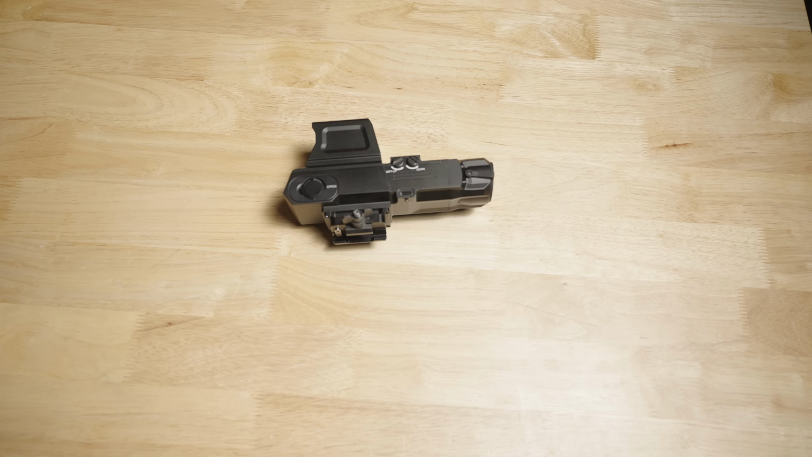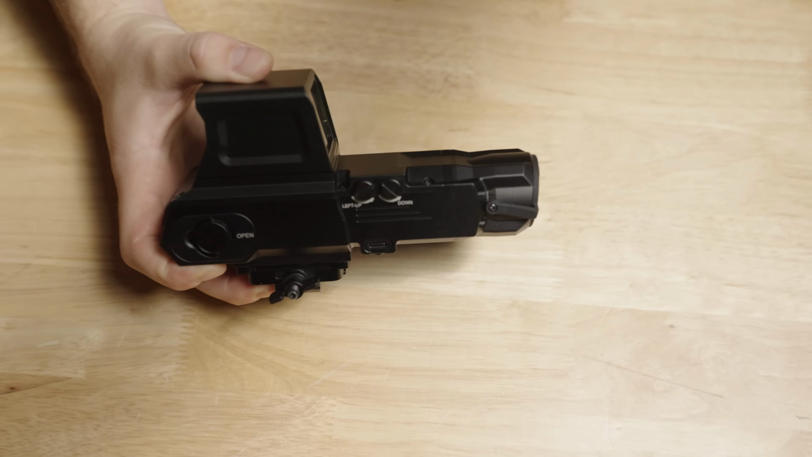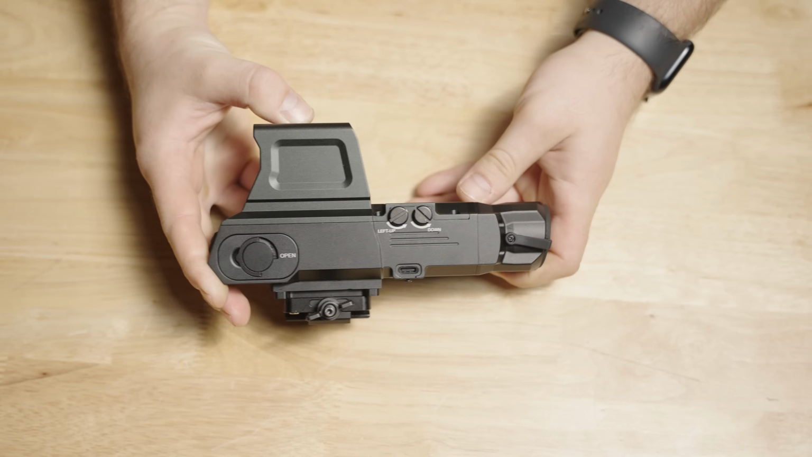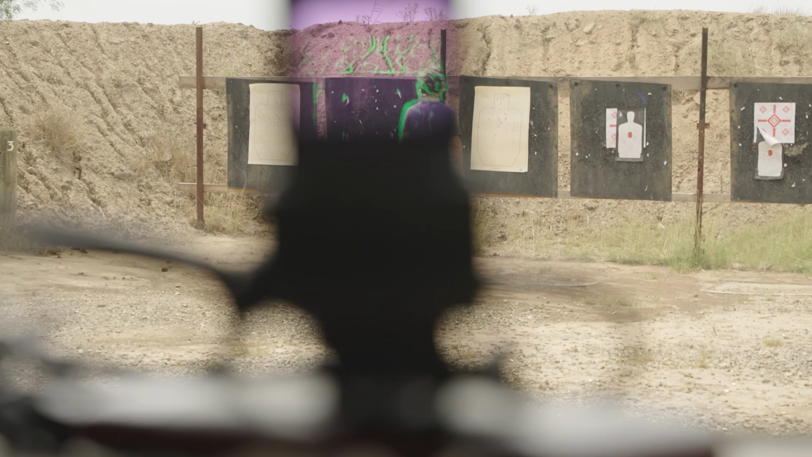Maybe a micro SD card slot, something of that nature. So we'll end on good notes, but there's one more complaint or nuance that I did discover here, and that is when you are, there's the 4 thermal modes.